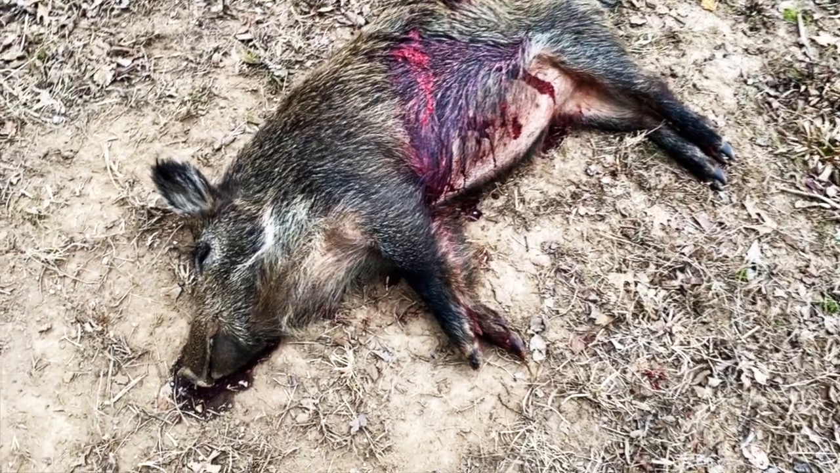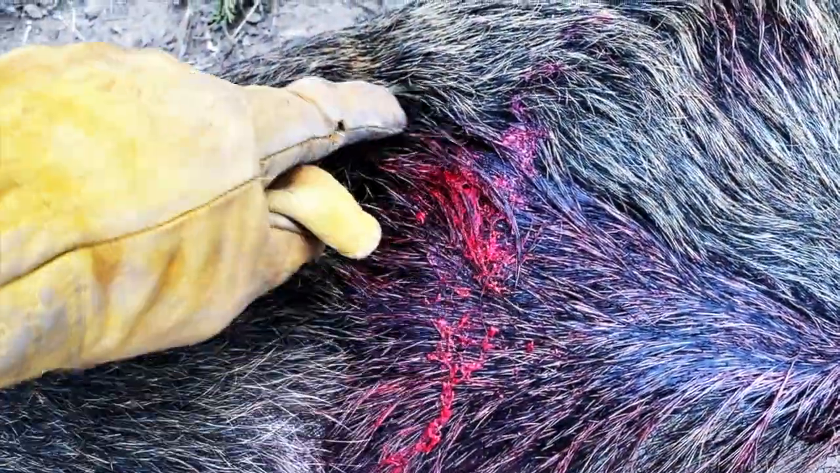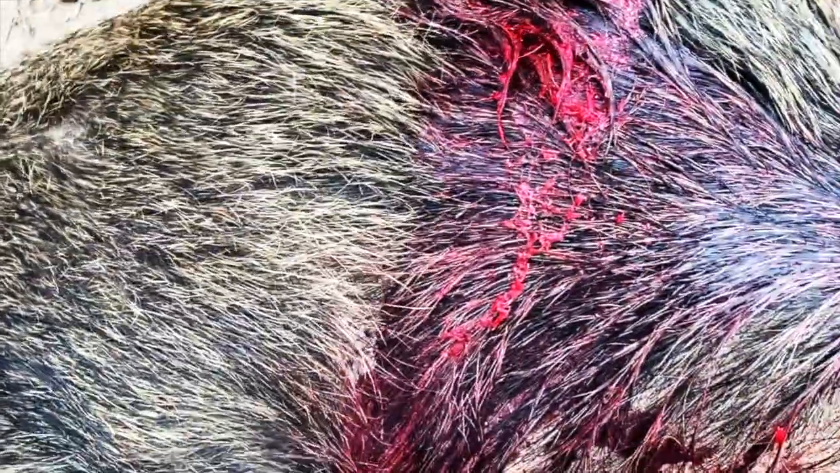It's a small little pig. Cool little colors though. Tan, white, a little bit of gold color there. This is the cutting edge bullet, 120 grain. Not the best shot placement, but I was also on a very unstable hill. Yeah, I gut shot that thing. Huh, did it go through and through?